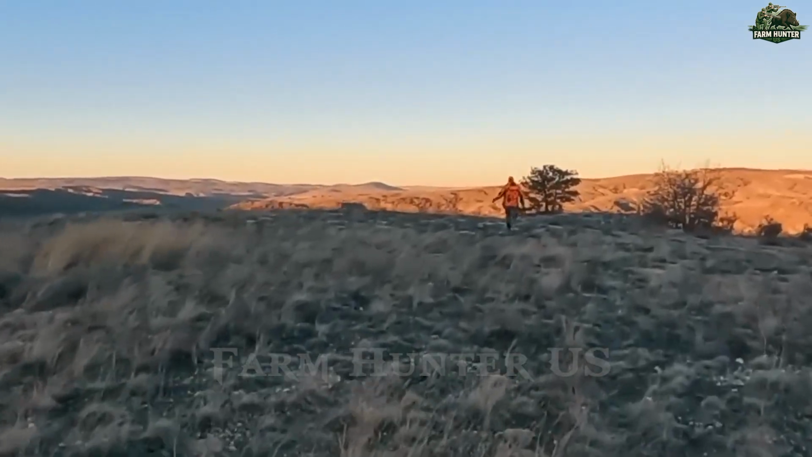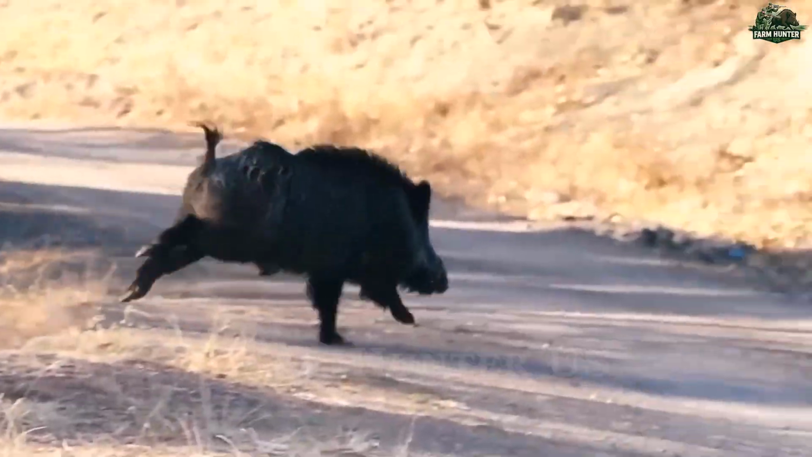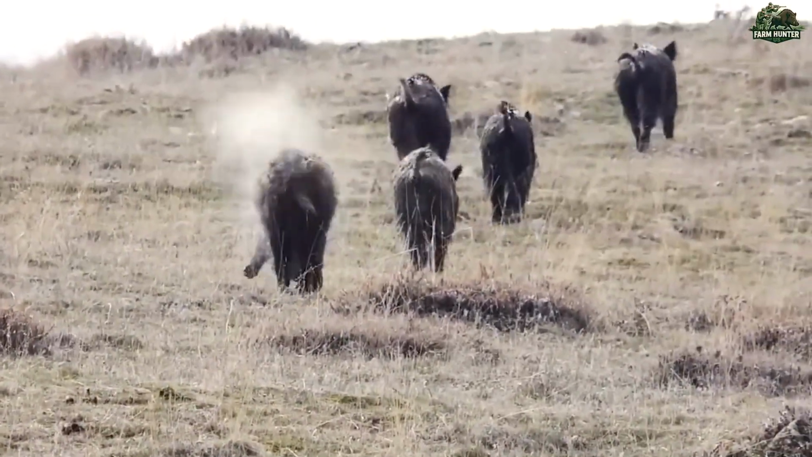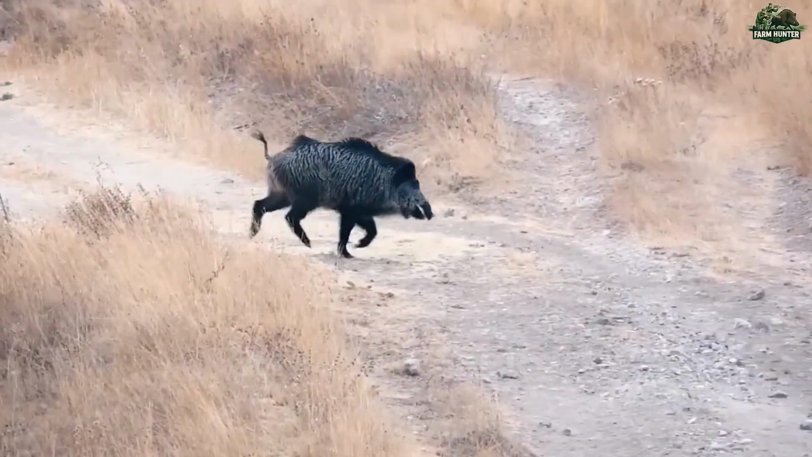Encounters like these remind us why wild boars are so difficult to manage. They're smart, unpredictable, and thrive in thick terrain. In California alone, it's estimated that over 400,000 feral pigs roam the state, causing millions in agricultural damage annually.